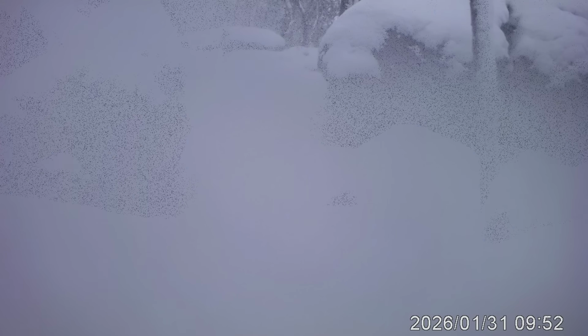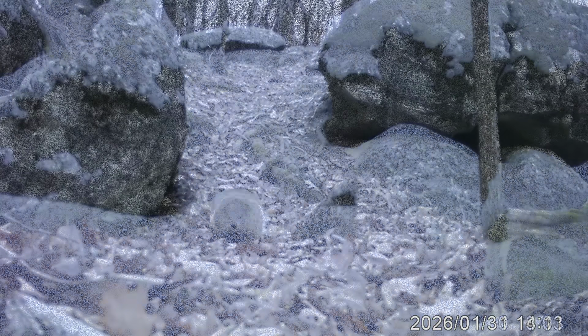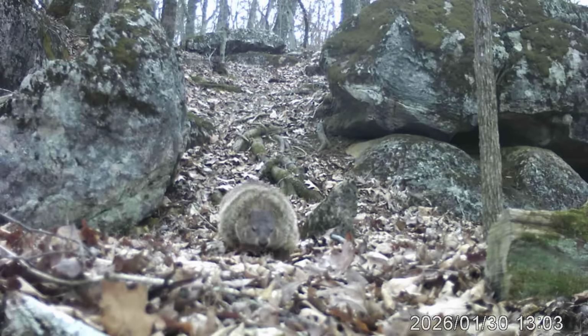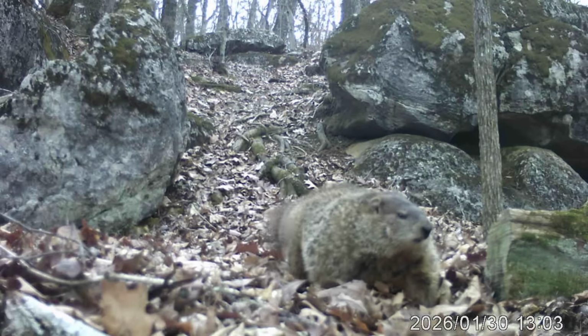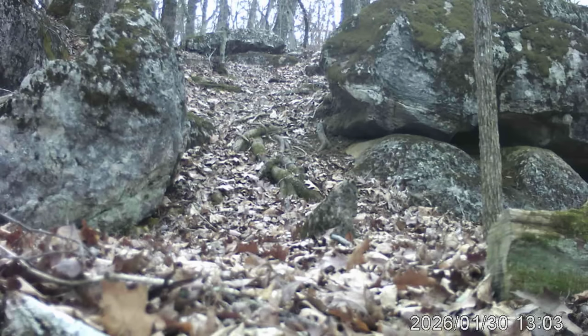And down at the cut, this is what the camera looked like at first after the snow. But the snow finally fell off of it. There's what it looked like to cut. That big snow come in the next morning. But before the snow, there's old Dirty Dan browsing through, getting what he can get before he gets snowed in.